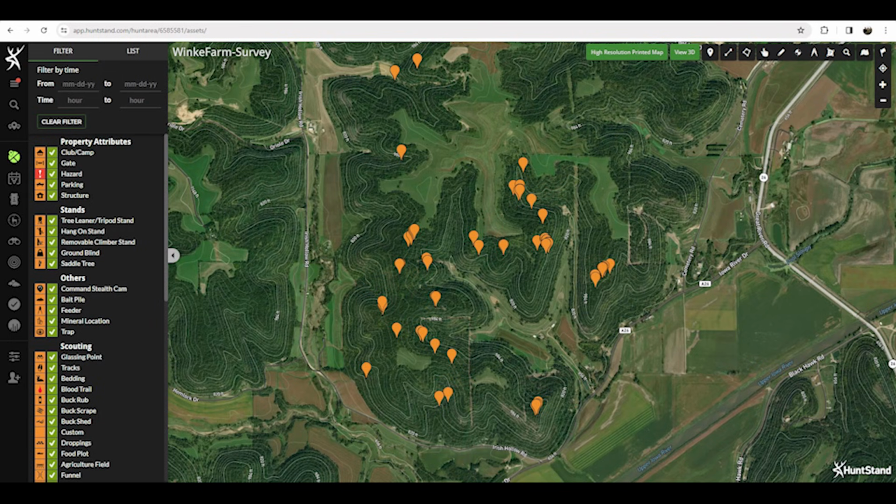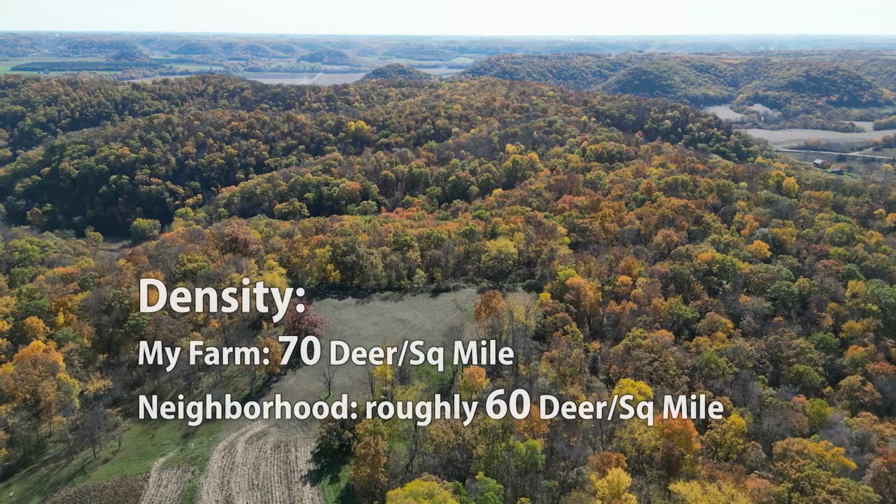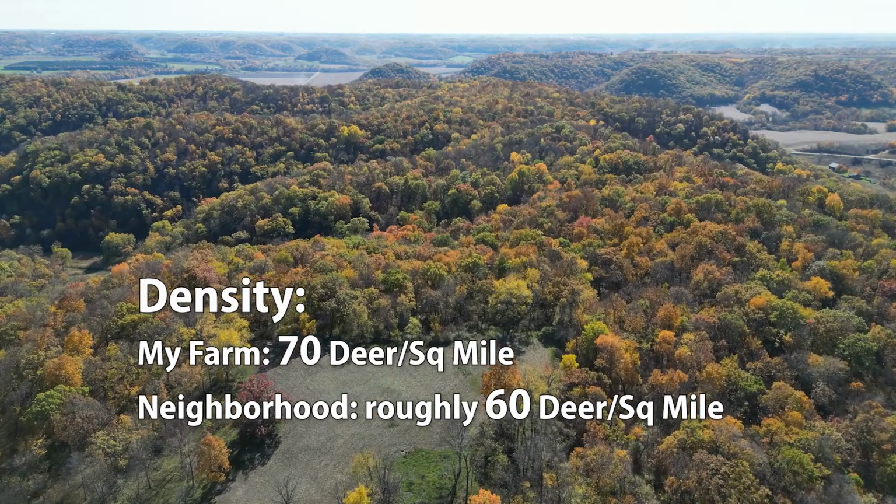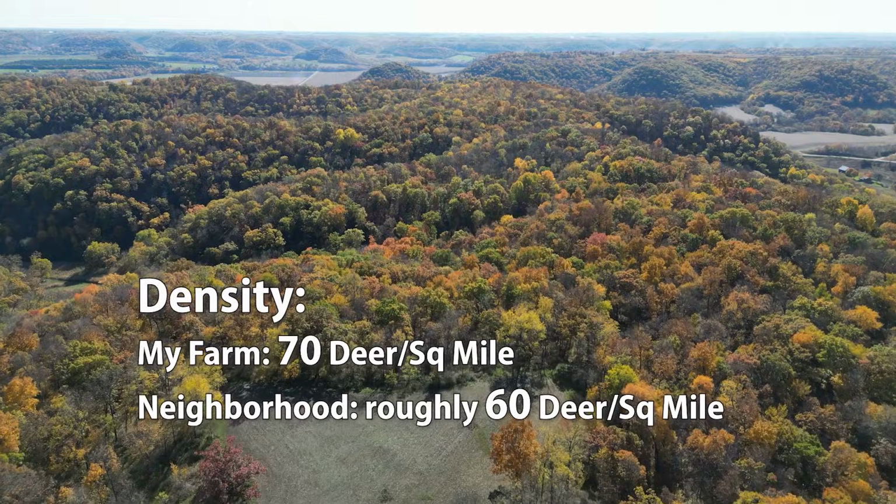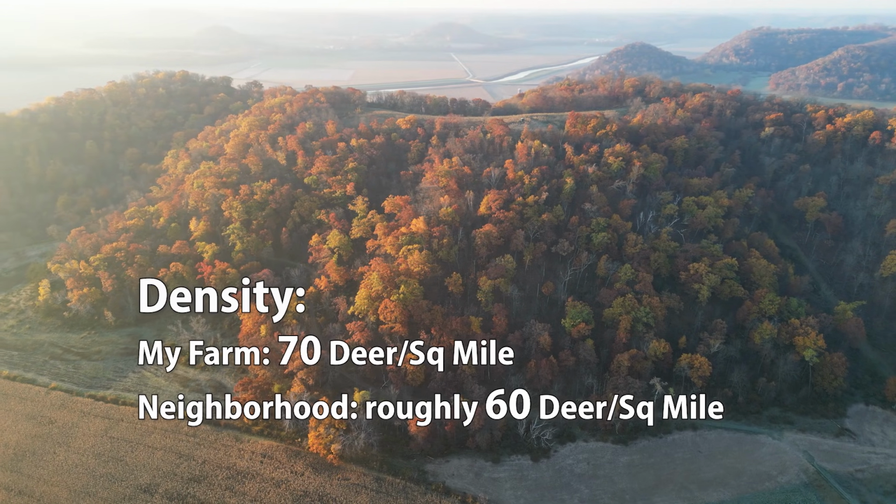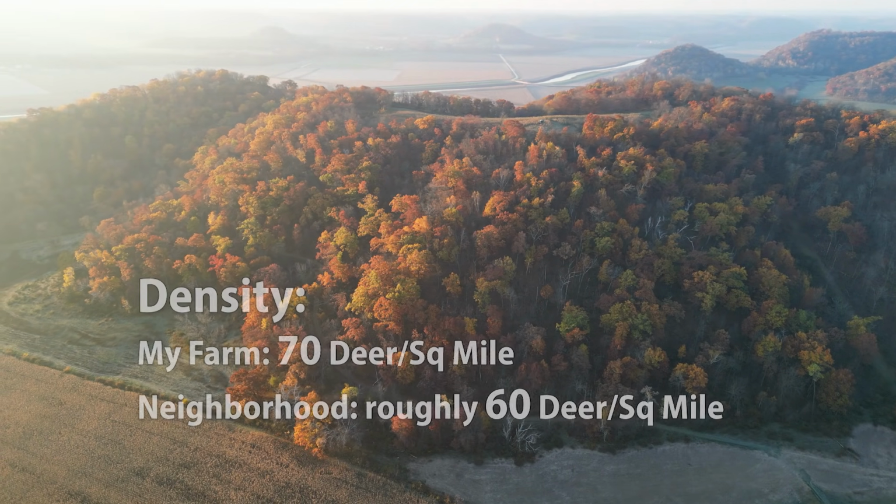Overall, the density wasn't a whole lot different than I thought. It was probably right about there. We figured on my farm the density is about 70 deer per square mile, roughly. And then we had some overlap in the general neighborhood, and the overall neighborhood is probably about 60 to 65 deer per square mile. So it's more or less the same as my farm. My farm probably has a little more deer because there's more food here, and we don't have the cows, so it's a more attractive setting for the deer.